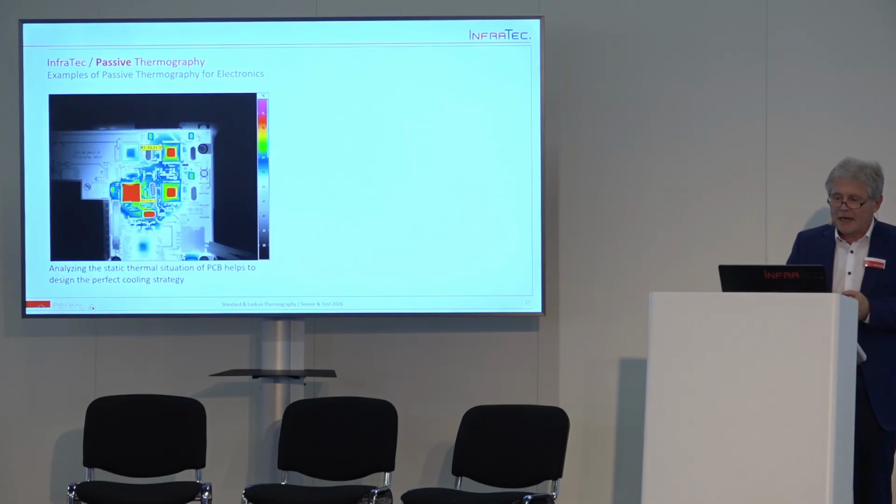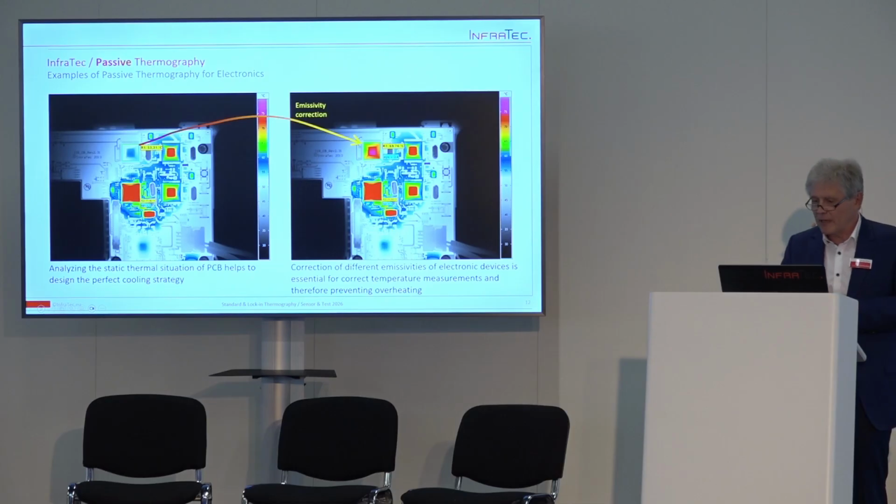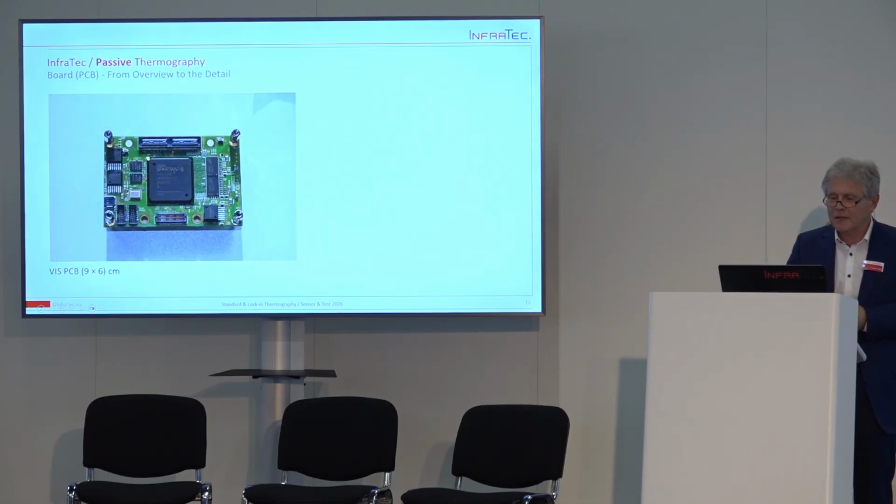Or, on the other hand, another solution with an electronic board with some emissivity correction, because you know that the emissivity of the object has a huge impact on the measurement accuracy. So in the standard software, there are many tools included for emissivity corrections and so on. This is a standard procedure.